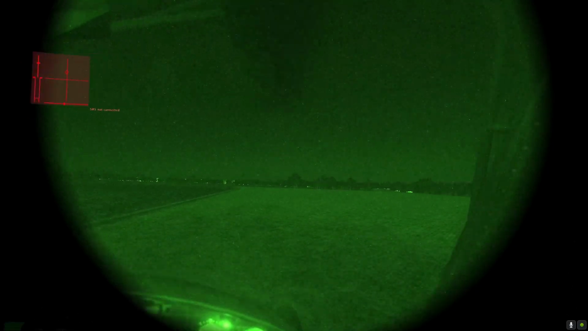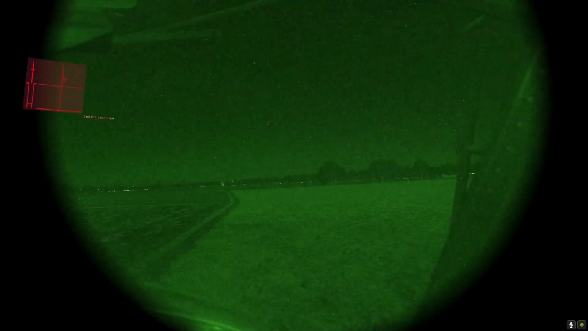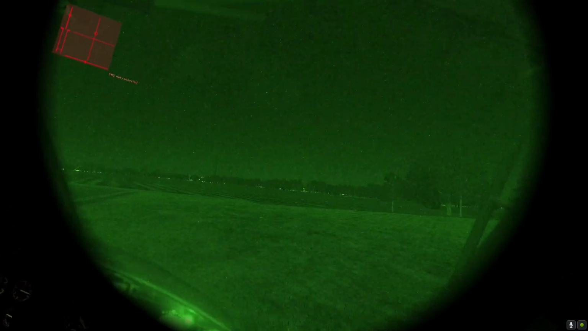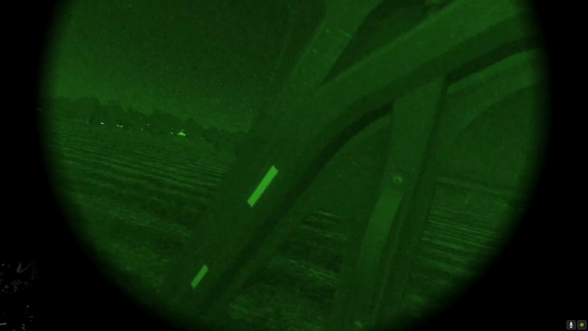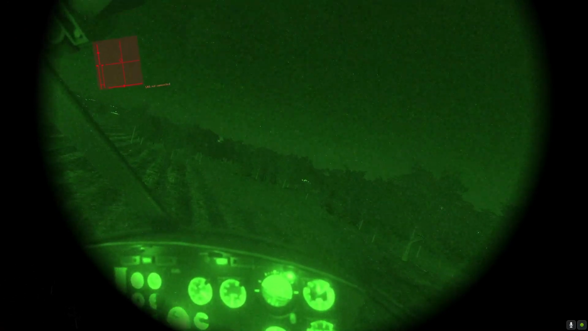And we got some power lines coming up. I'm going under. Down. I'm going under and up over the trees. Looks like we need to go to the left a little.